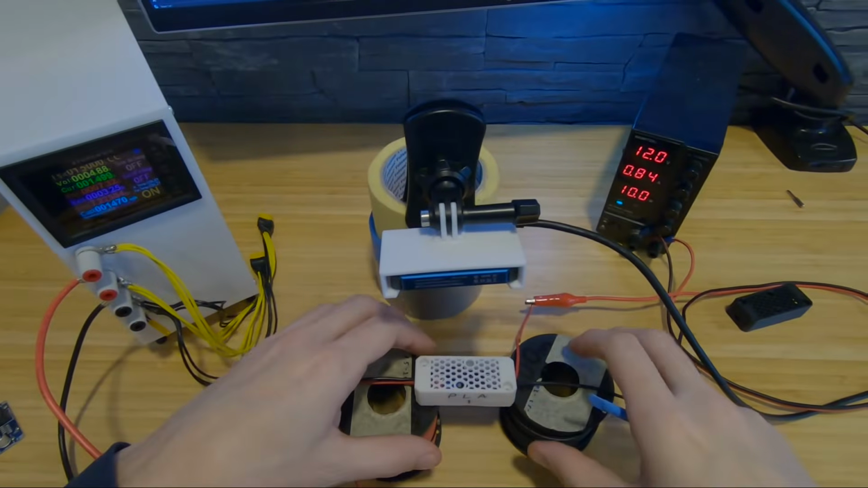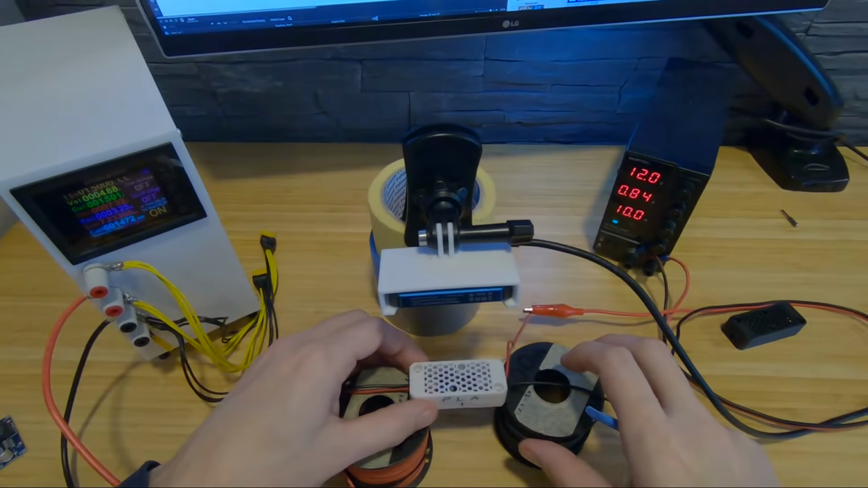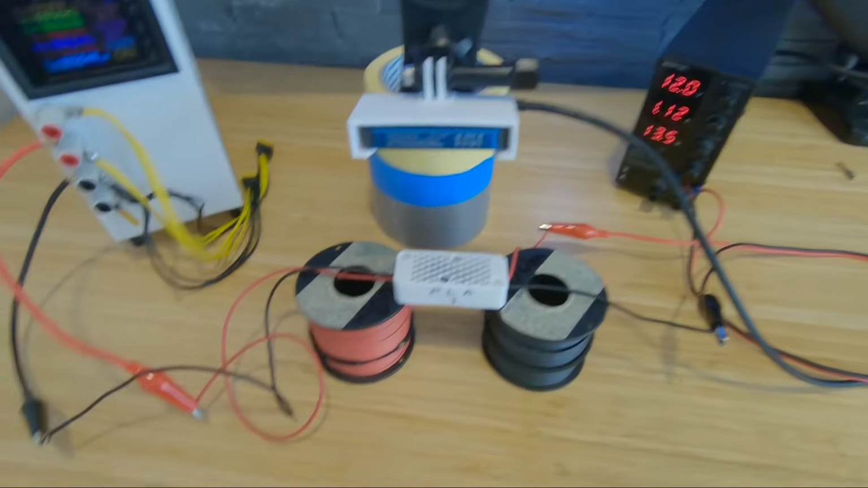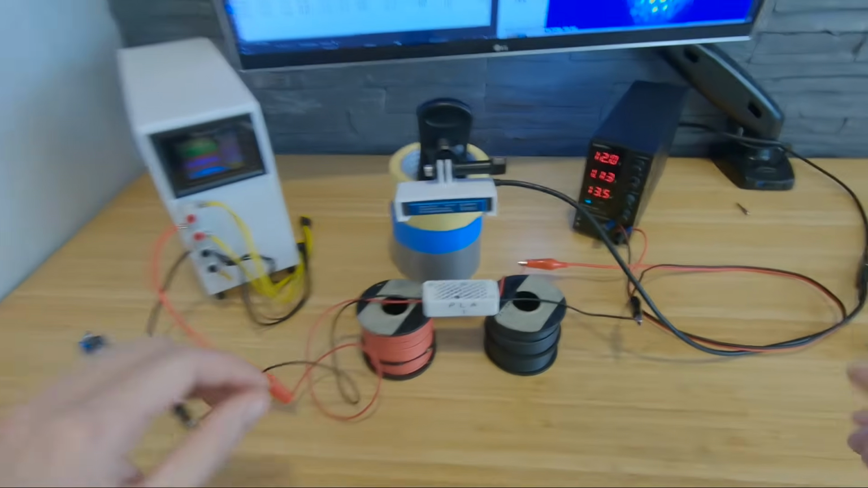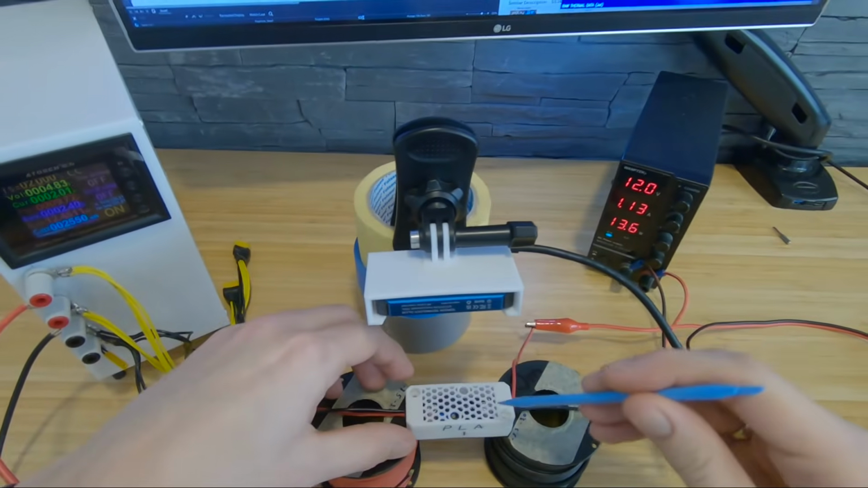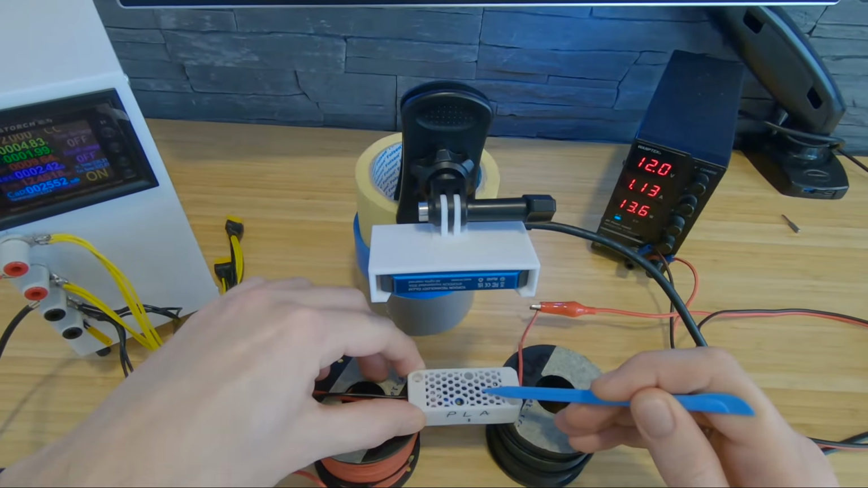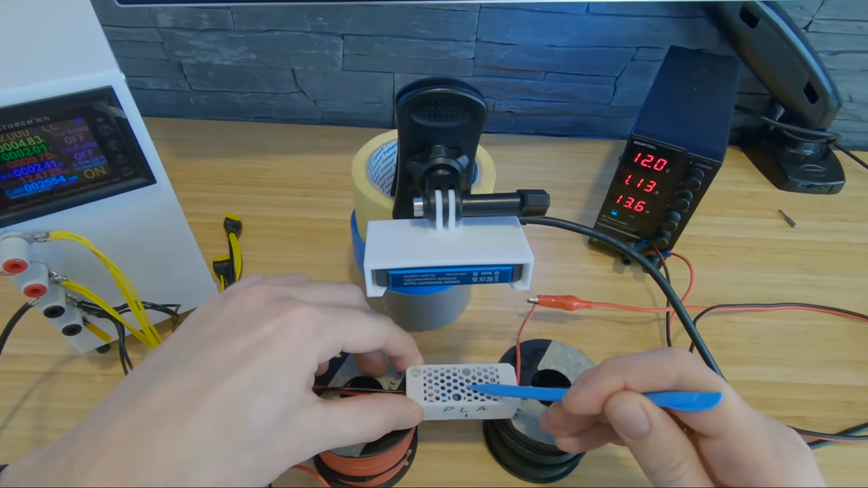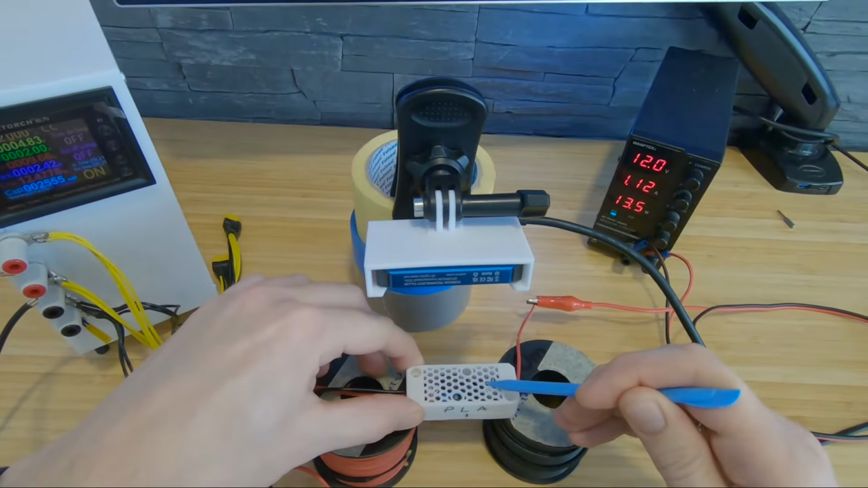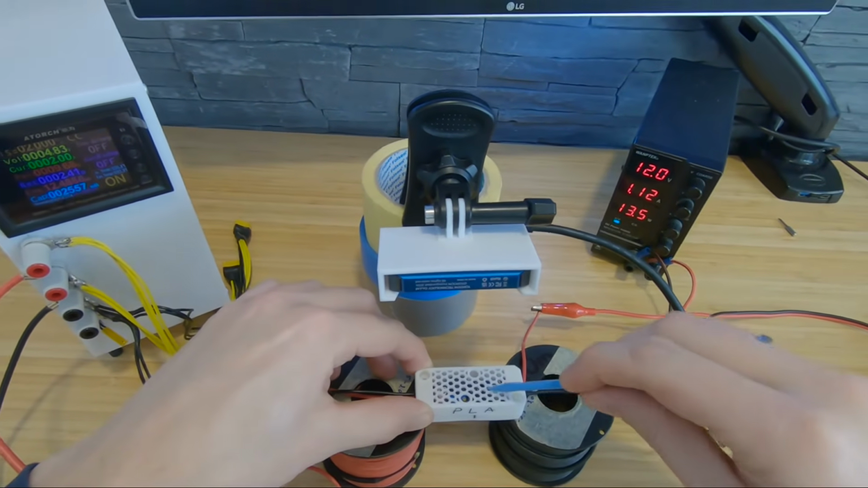I don't know, maybe for lows let's go for 2 amps, like with no reason, but why not? I thought it was gonna collapse, but no. Interesting. So let's see. Oh yeah, it's soft.